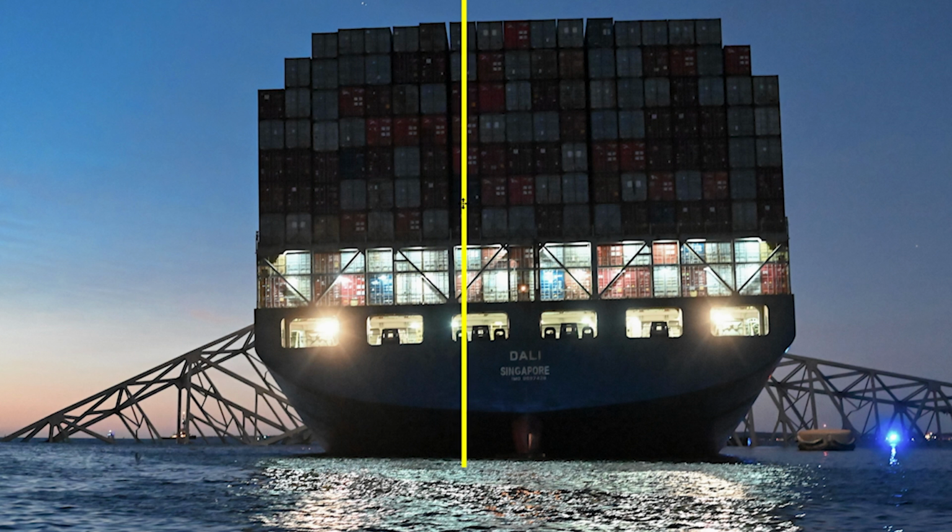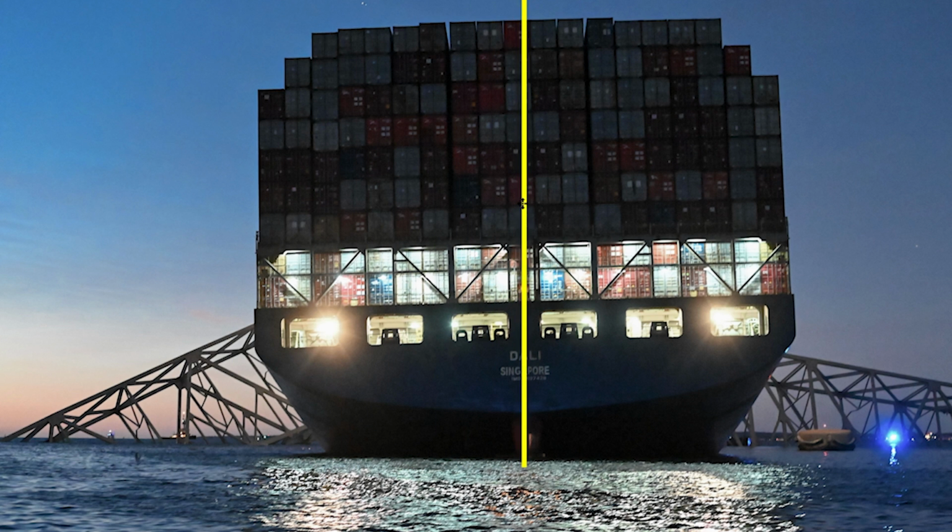And I made this little yellow line here. If we put it right smack dab in the middle, and I'm going to line it to the very top between that red and the gray containers where that line is between the two. And then you can see just how much. It's not like a huge amount, but it is probably a few degrees. It is listing definitely to the left.